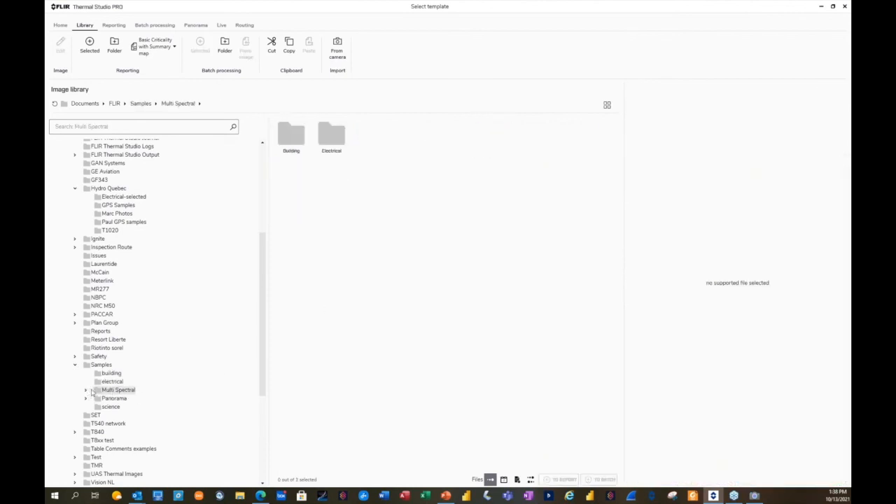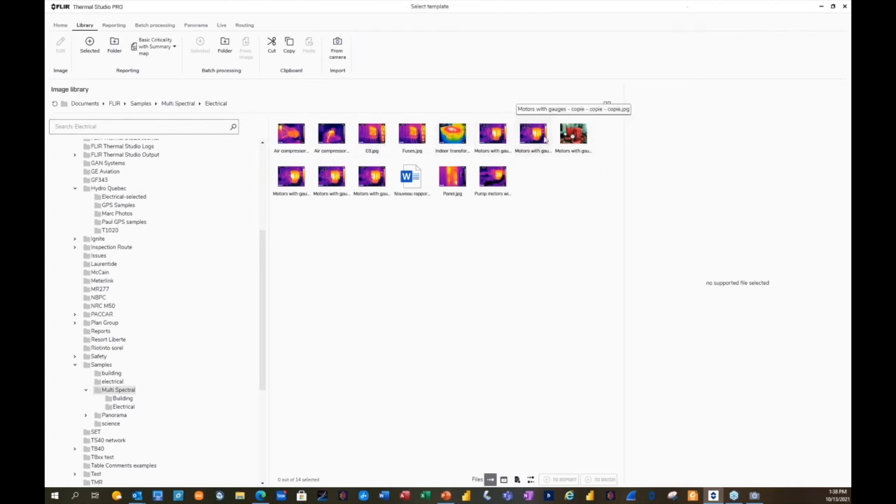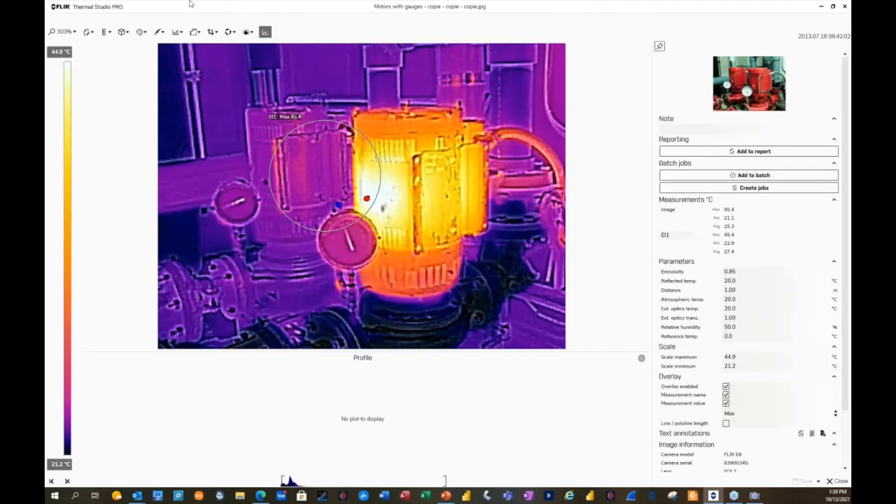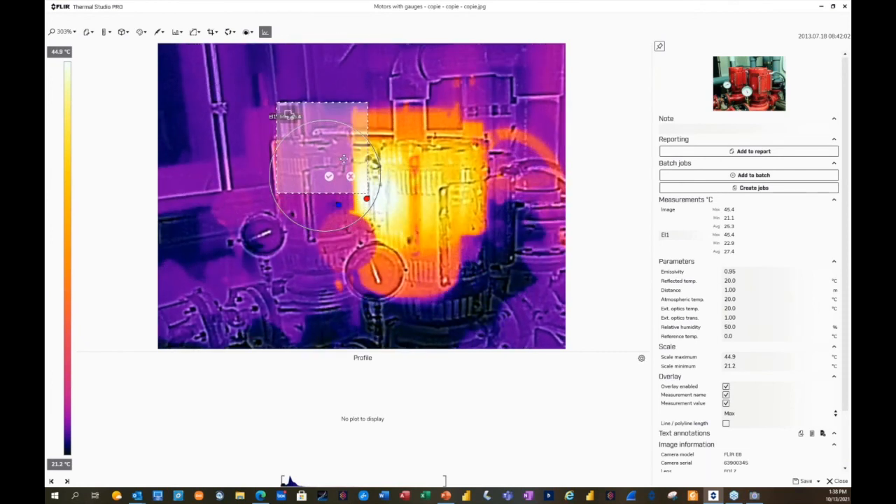So for those who know our cameras, they have something called MSX, which is where we combine the visual image overlaid on top of the thermal image. Why is that advanced? If you have an older camera where you don't have a focus control, sometimes your image might be off, which means your visual image is offset from your thermal image. That can happen sometimes. Before, it was not easy to adjust.